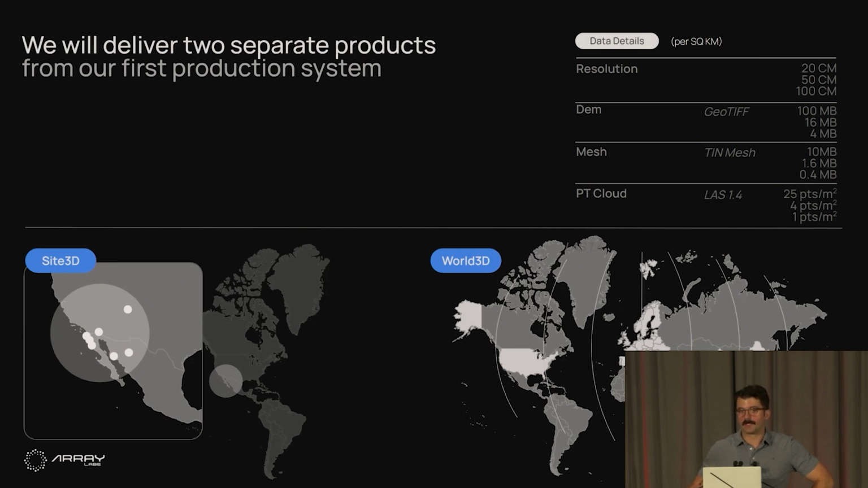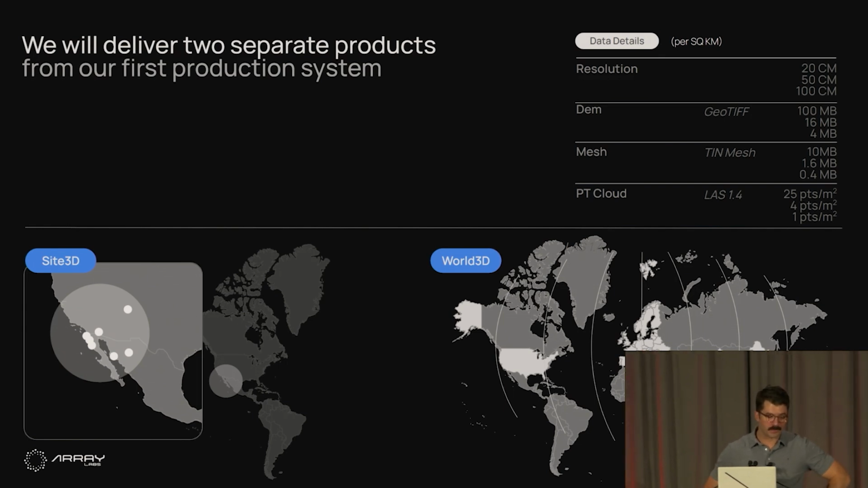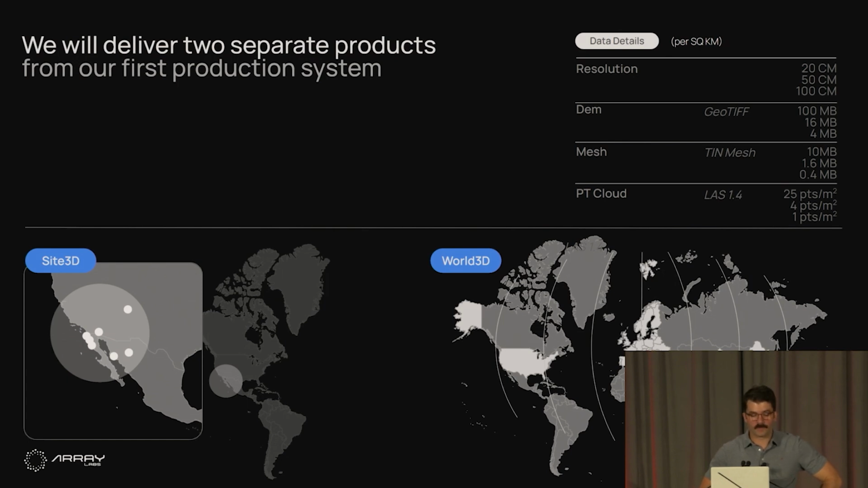World3D is us controlling the sensor, utilizing spare cycles on the cluster to collect larger areas, including the entire landmass of the Earth. To start, we will offer that for all of Earth's landmass once a year. For some key geographies, which you can see highlighted, we'll offer more frequent updates. That will be a DEM product to start. There aren't many organizations that want a full 3D point cloud of the world.